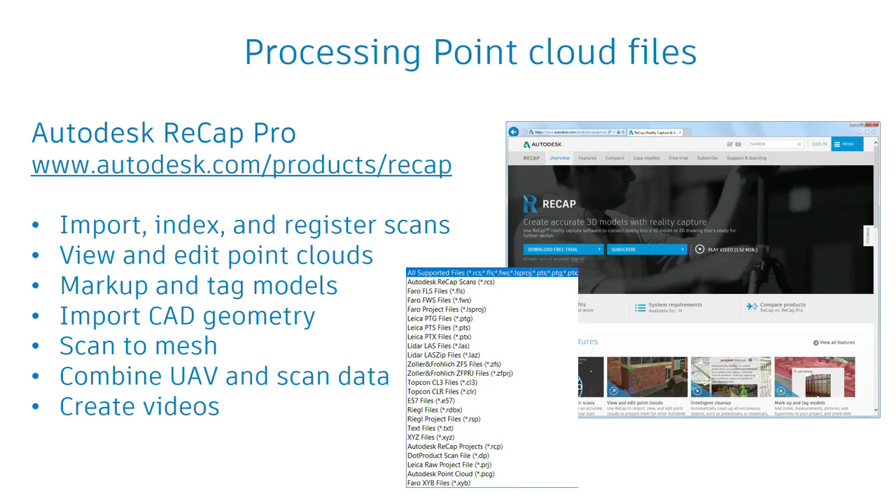All right, so however you got your data, let's say you did it like I did. You had it out in a scanner, you put it on an SD card, you take it back to the office now, and you plug it into your computer, and what you want to do is just start a new scan project.